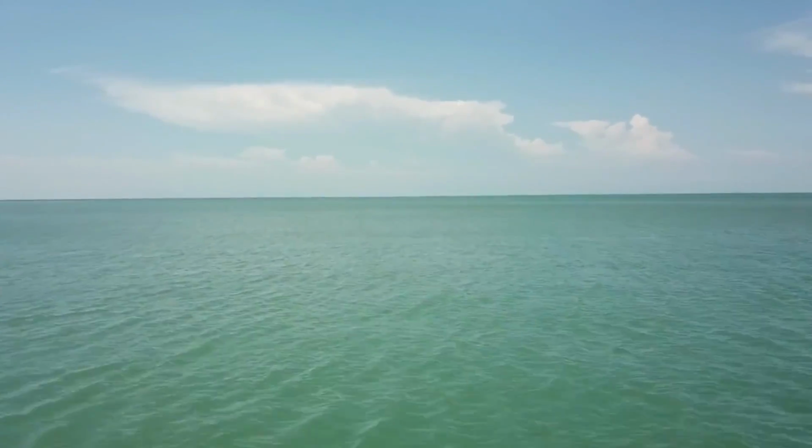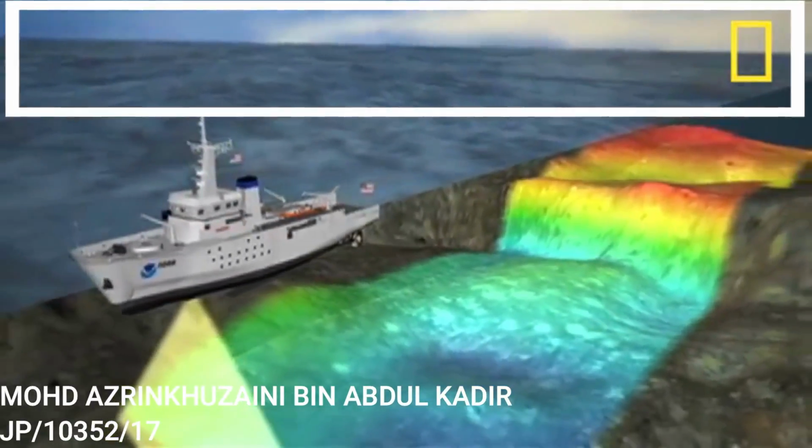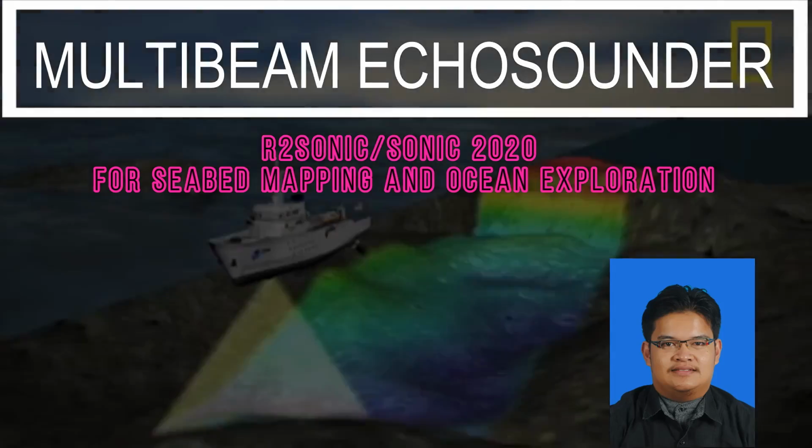The first equipment that comes to our mind is the echosounder. An echosounder is an underwater scanning device that can scan in lakes, rivers, and even seas. It is a device for determining the depth of the seabed or detecting objects in water by measuring the time taken for sound echoes to return to the listener or receiver.